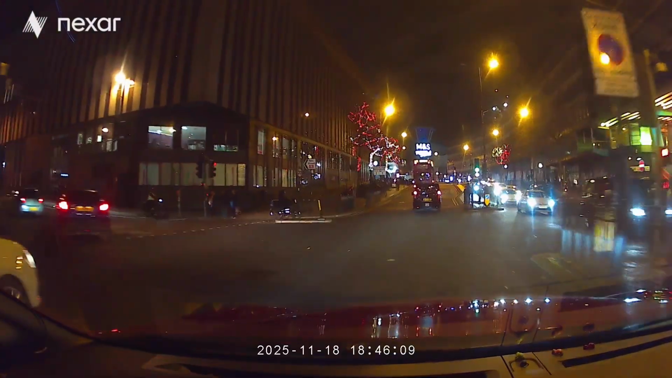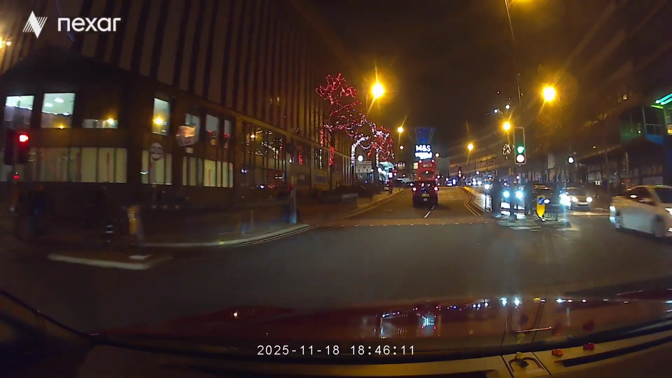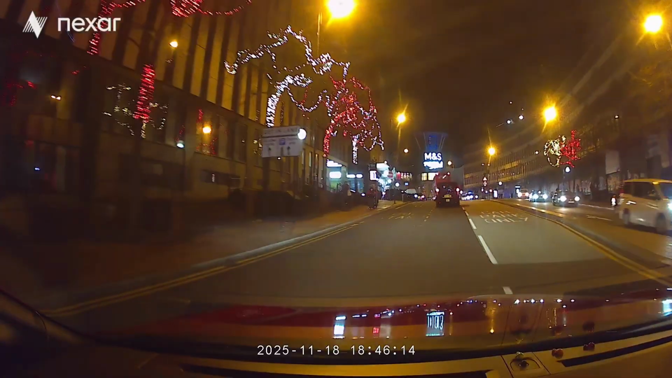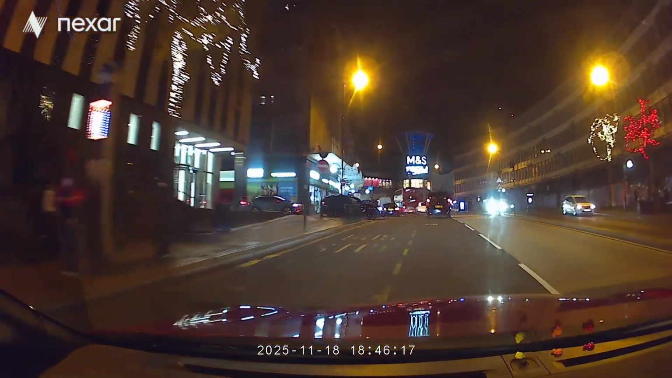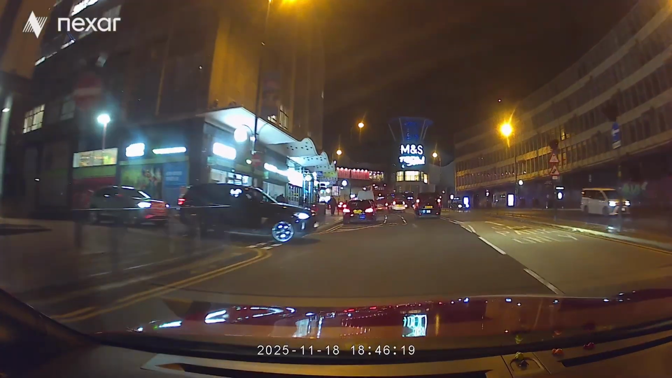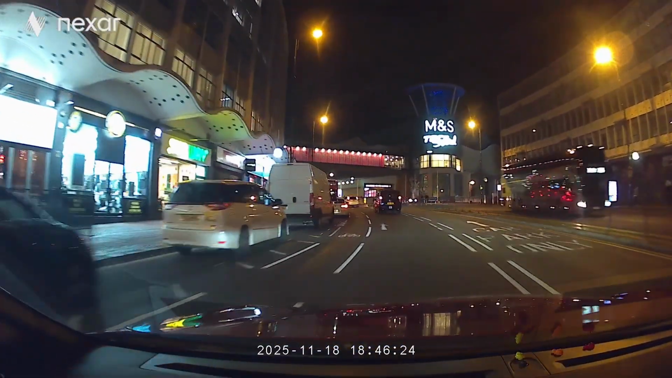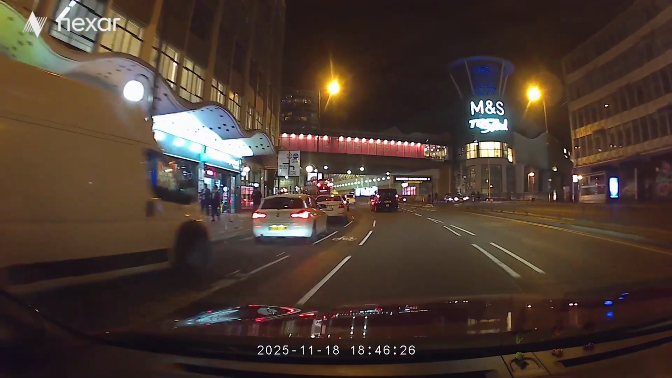Now, what's he doing? Very good. Oh, okay, I probably could have gone in that lane. I thought it was a bus lane for some reason, and it's not. But I'd have to cut out anyway, because it goes into the car park.